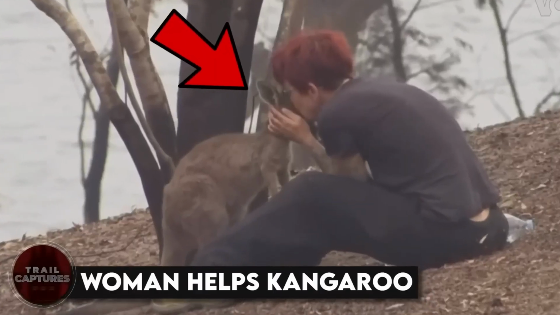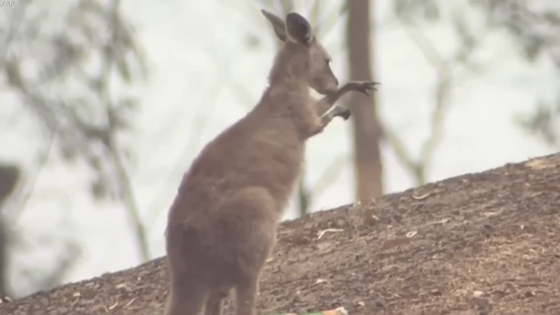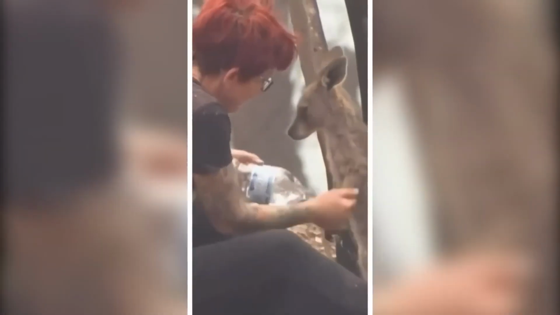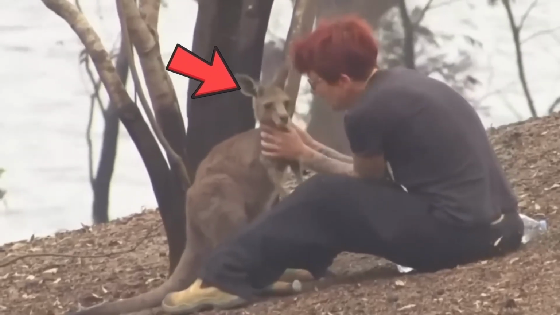Woman helps kangaroo. This little guy had his hands burnt in a forest fire and didn't know what to do. So he came to the humans for help. And lucky for him, this kind woman was there to lend a hand. It's incredible how calm and trusting the kangaroo is while the woman tends to his wounds.